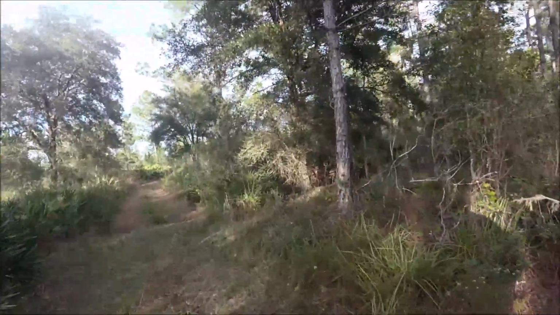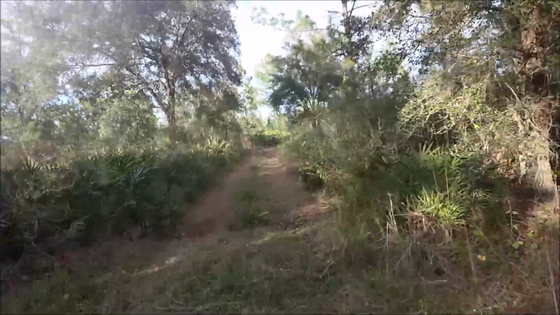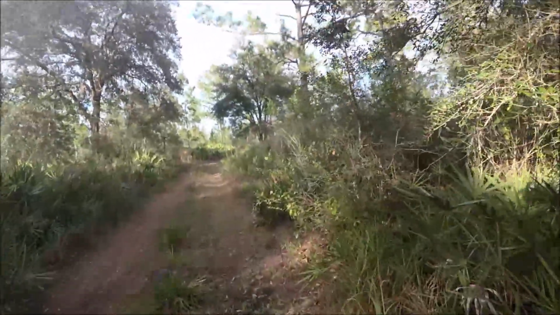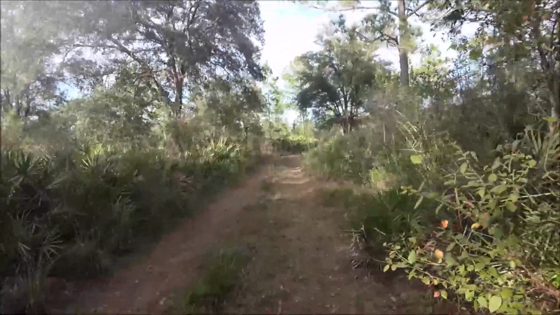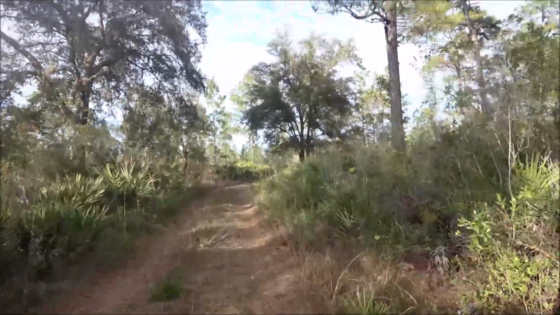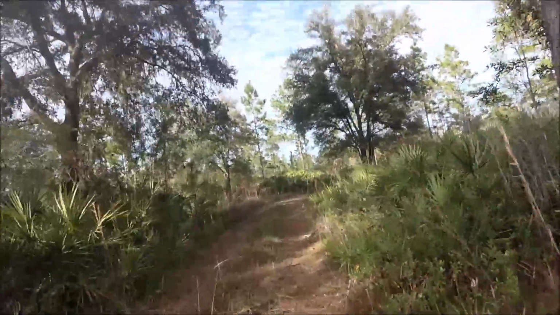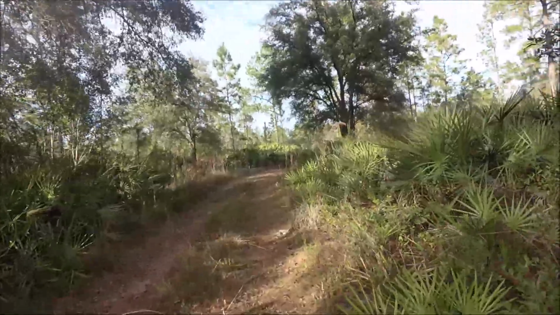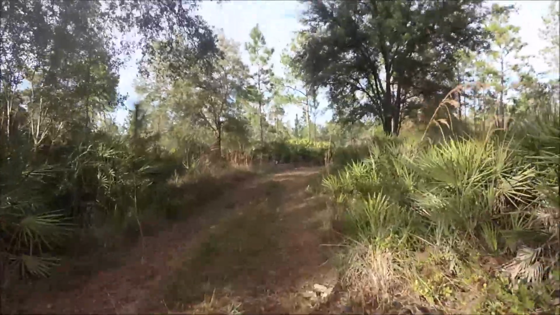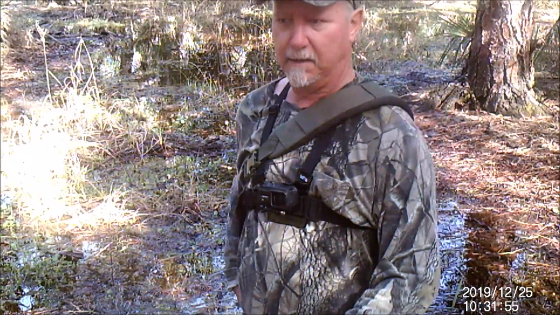Thought it was going to pan out better than it actually did, but we got a lot more rain and the area just stayed really wet. We did get one little visitor to the cam. Show you that right now. Okay, good luck. See you in a week.